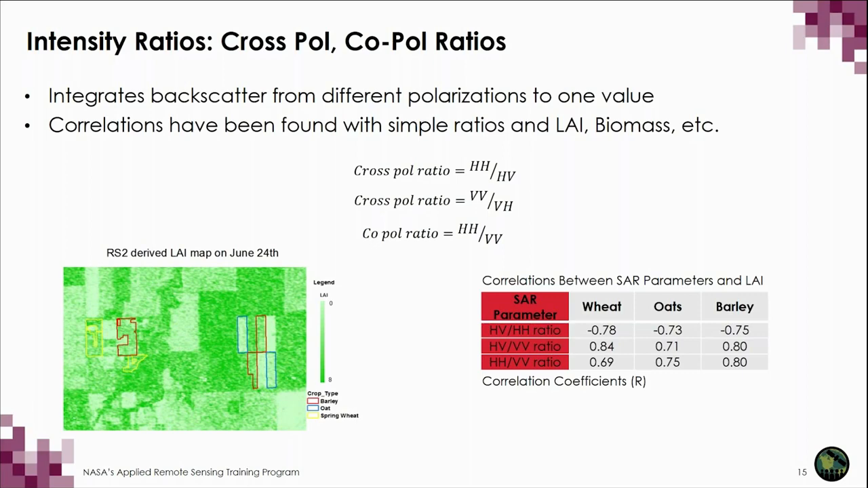Correlations have been found with simple ratios and LAI on biomass, which, as we can see in the table on the left, cereal crops of wheat, oats, and barley are negatively correlated to the cross-pol ratio of HV over HH and positively correlated to both the cross-pol HV over VV and the co-pol ratio of VV over HH.